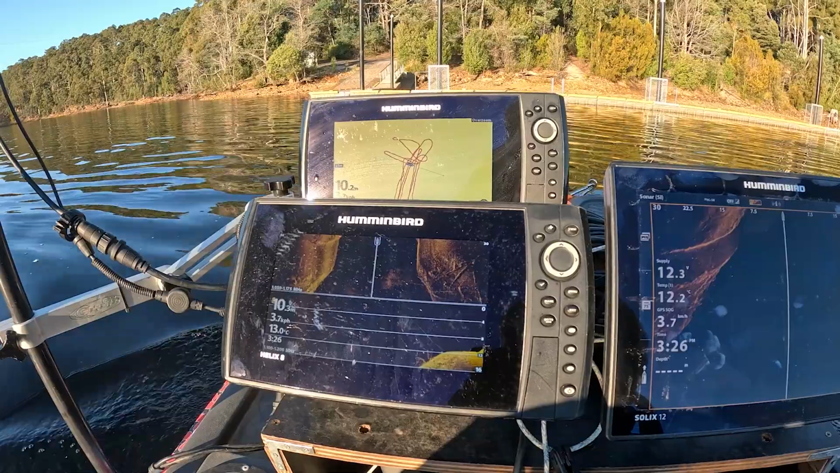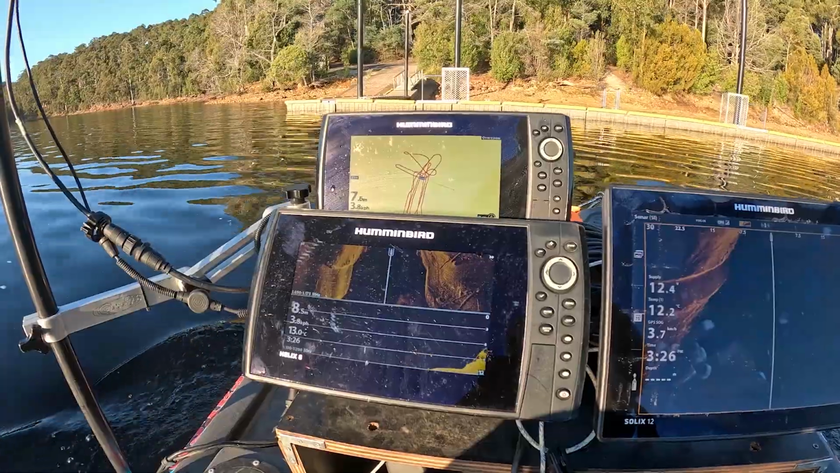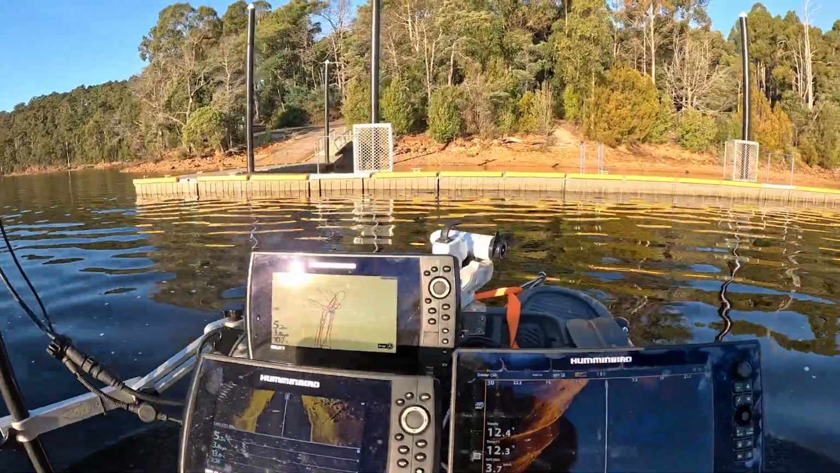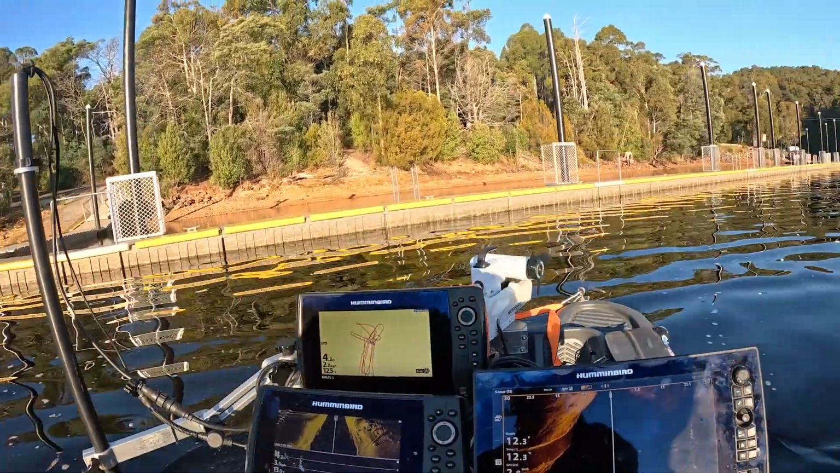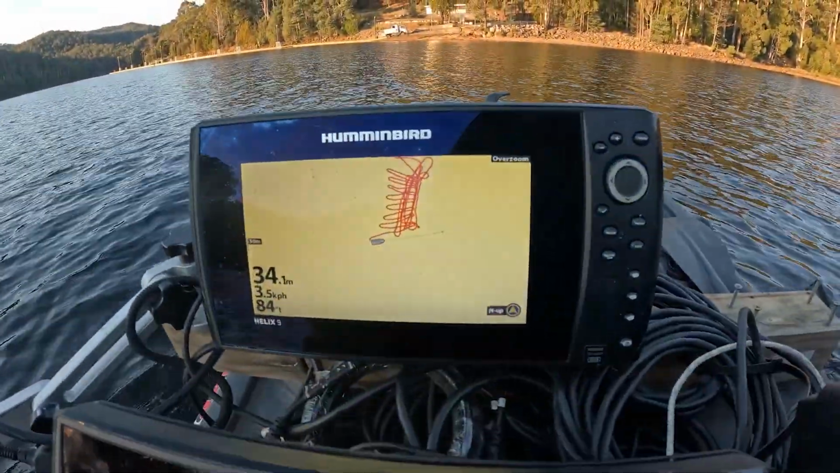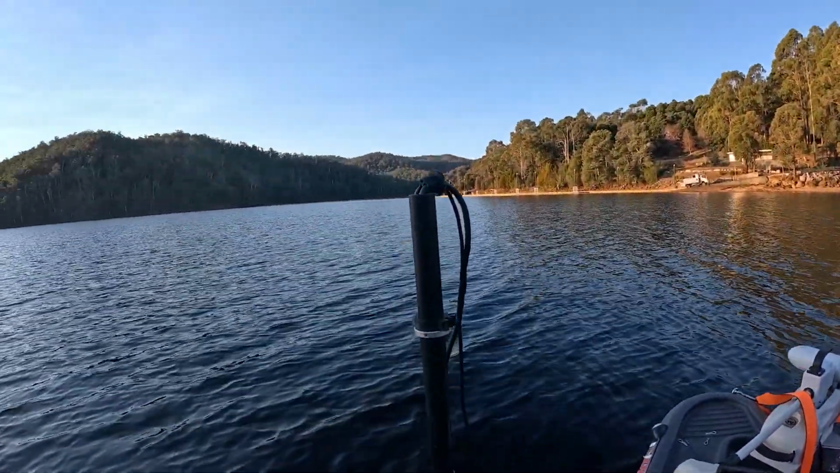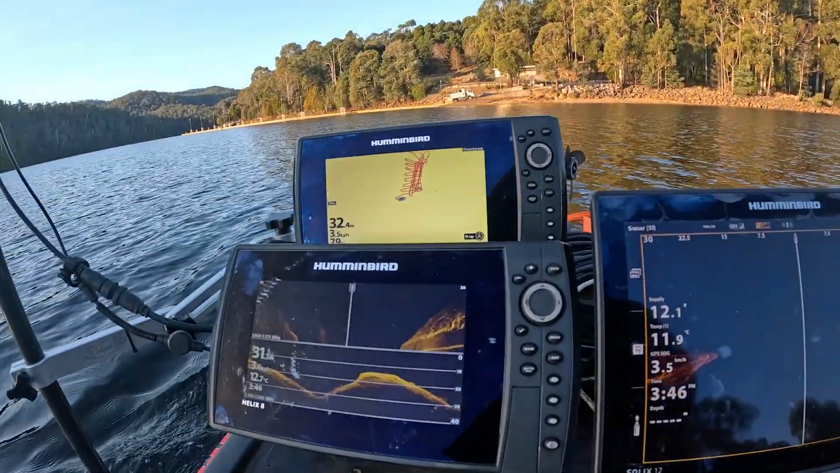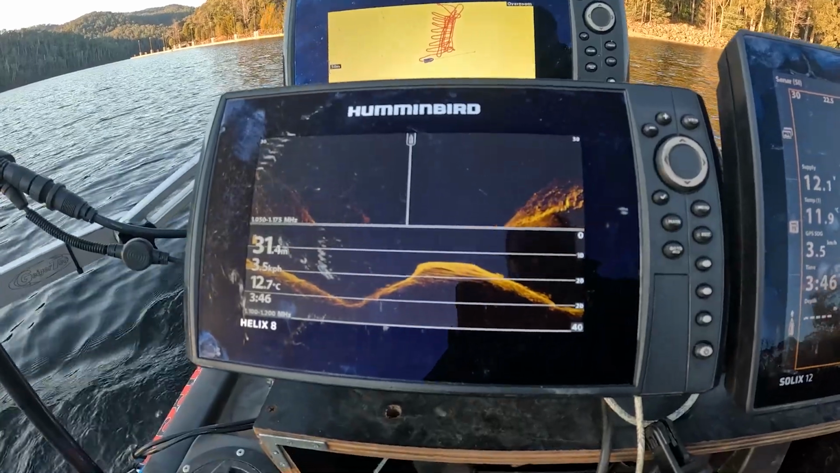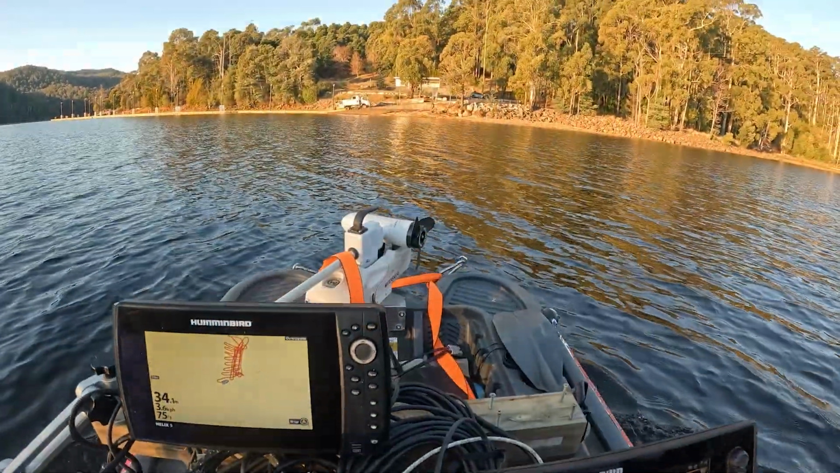Turn you off for a little while so I can concentrate. Let you know when I almost finished. Don't crash into the dock. So we've scanned this whole area a good distance out. Had to have gone 100 metres. Currently sitting at 30 metres deep, 31, heading back to the boat ramp.